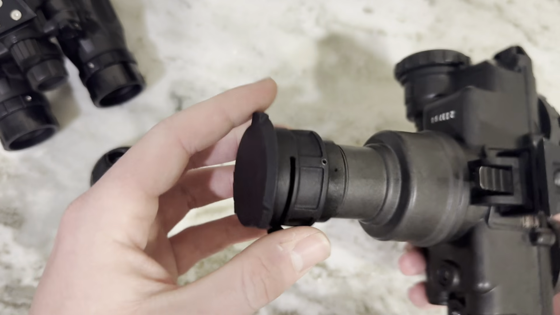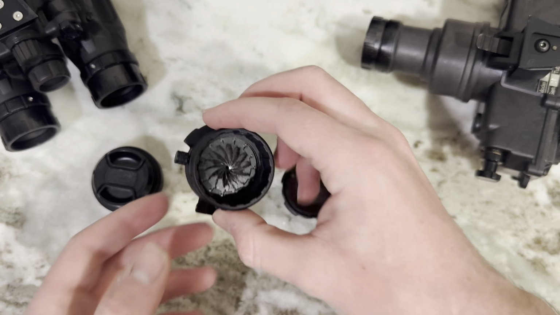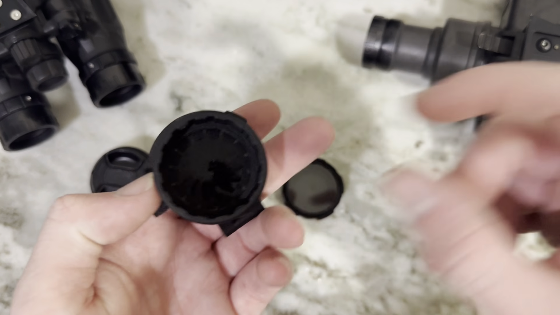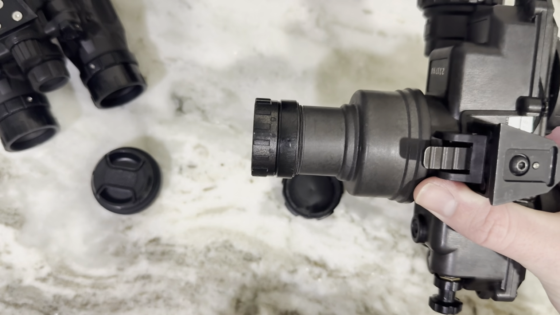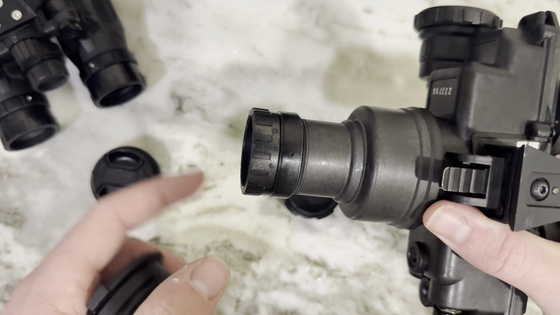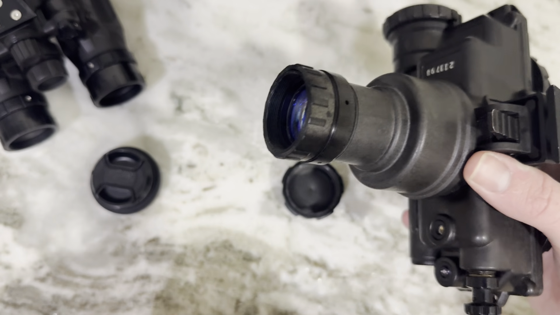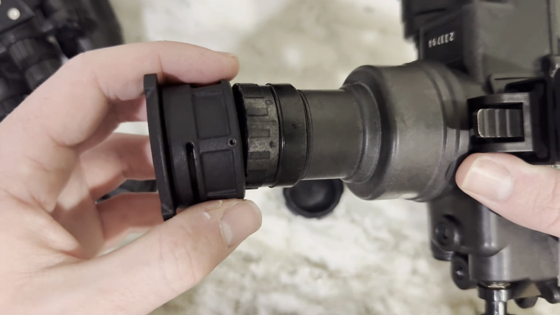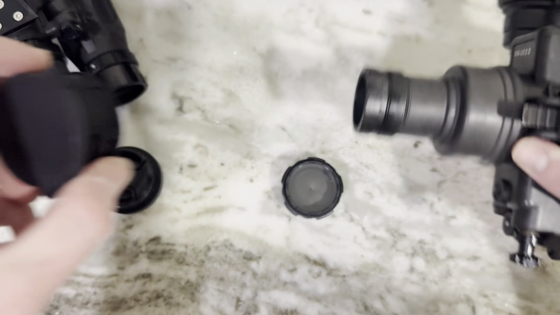I like these. At the time these were going for right around $50 shipped to your door, so around $20 more than the other one, and there's no sacrificial lens. But the cool thing is, because this isn't thread on, you can have other things threaded on here. If you're an astronomy guy and you like having astronomy filters, you can screw in a filter, or a LIF, light interference filter, or even a sacrificial lens. You can screw that on and then put this over the top of it. So, kind of a cool advantage.